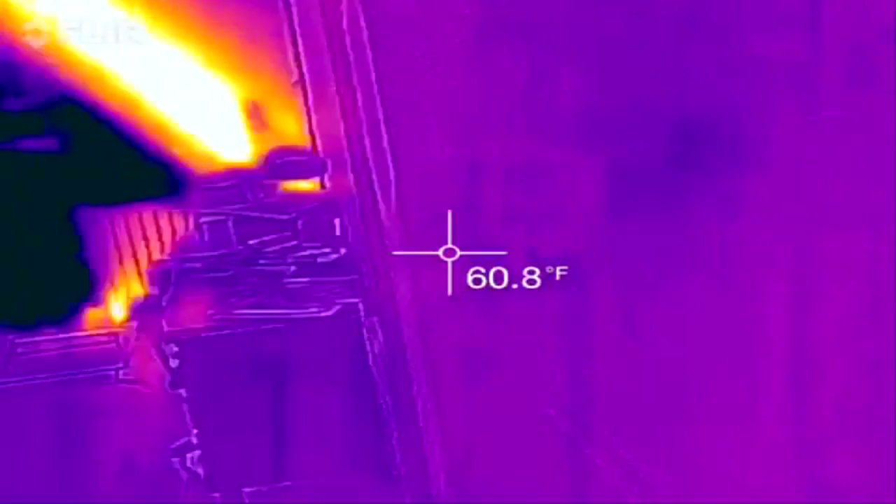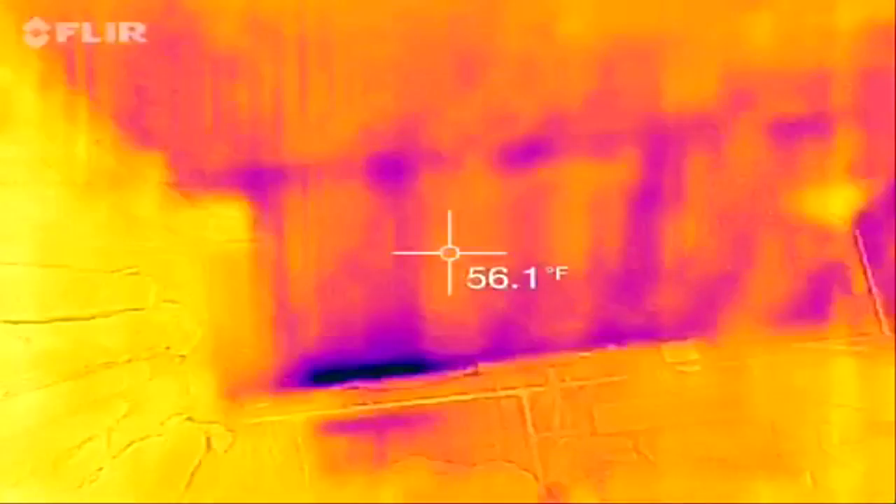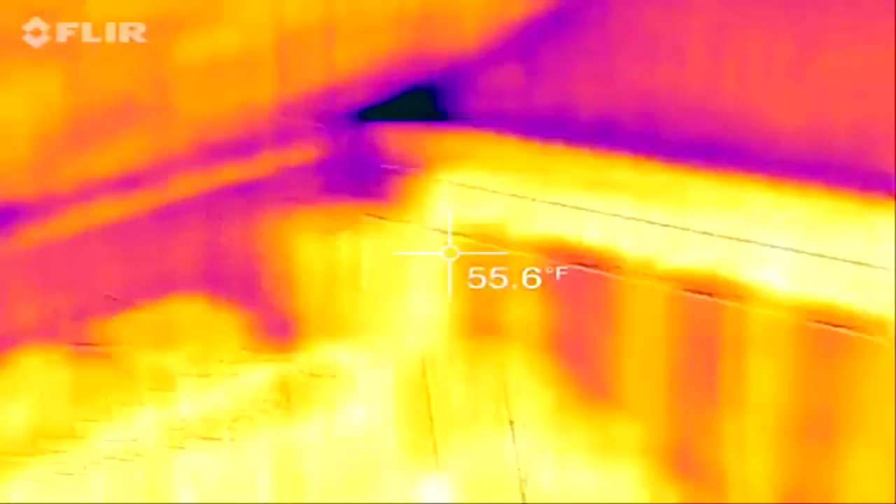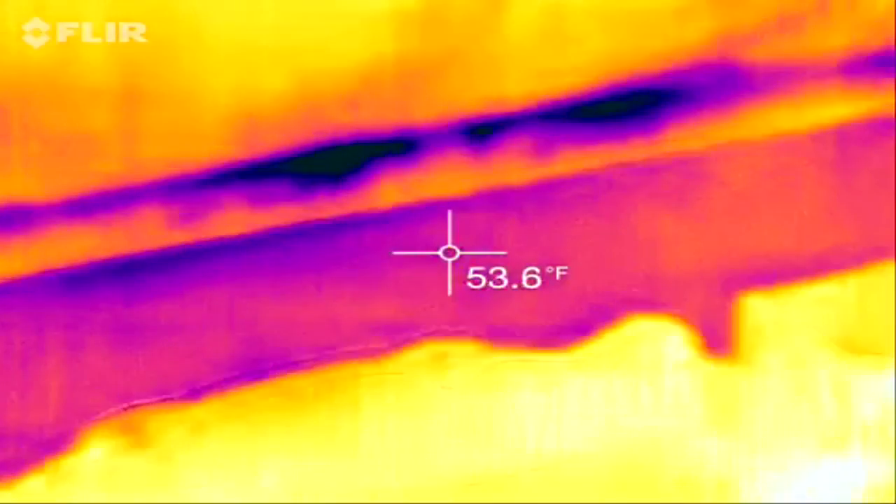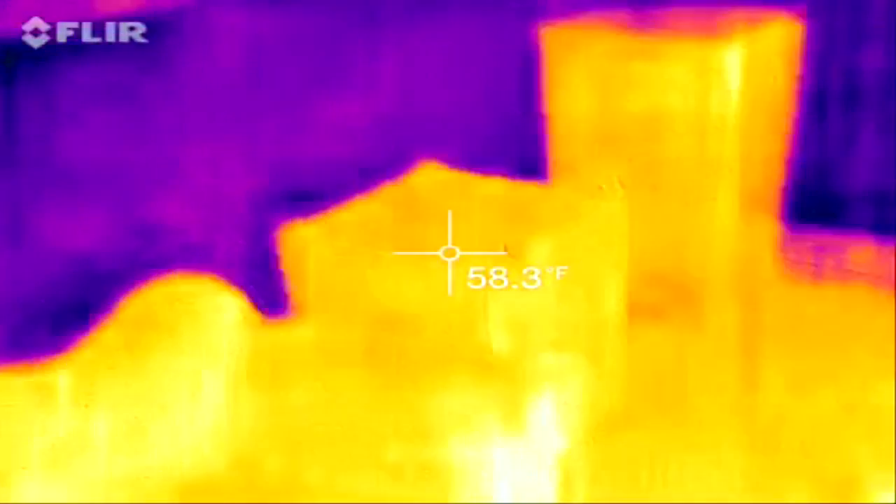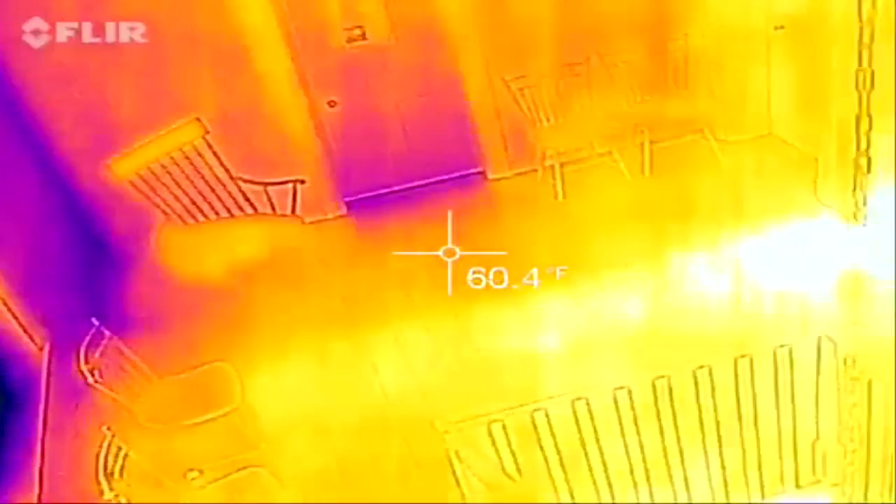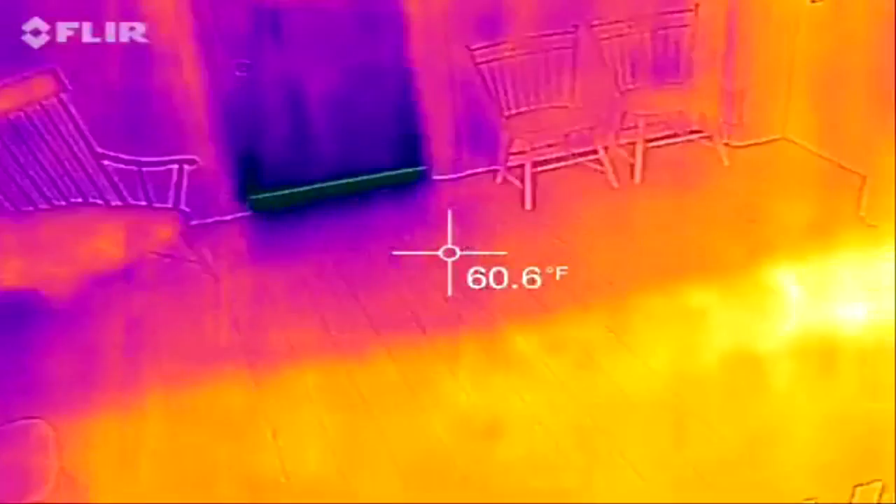Okay. And here is the other room up in the attic space. And you can see the studs in the wall up in the roof. Let me go downstairs now. Climbing down these stairs. It's not always fun.